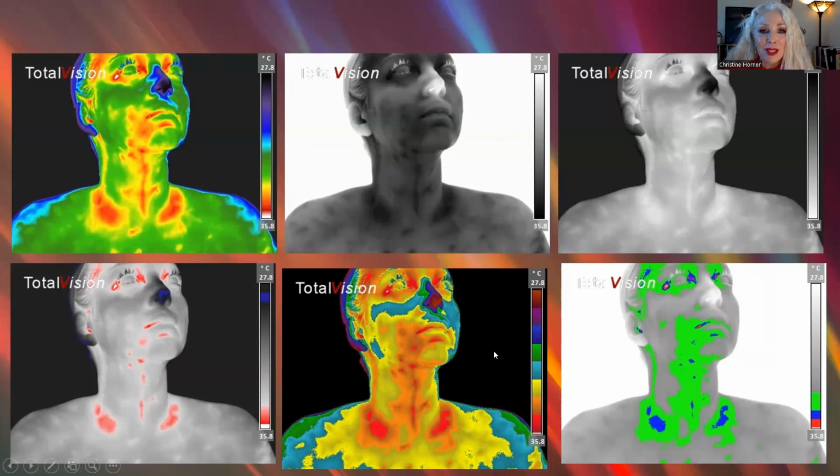So this is a reason I always tell everybody, when you have your report done, you might be looking at it and then looking at your images, and you think, I have no idea what this woman's talking about because I can't see it. And the reason is you can't see it in those images that are in the report. We're seeing it with one of these other palettes.